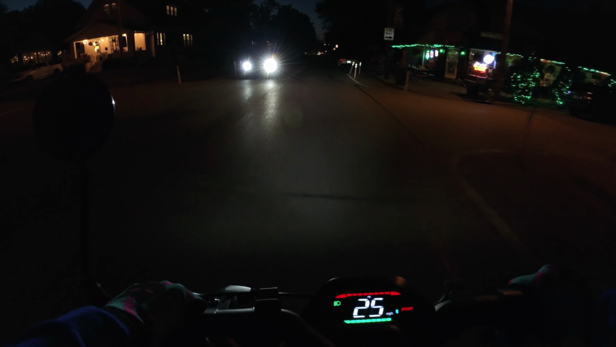and for this ride I'm recording with two different cameras, which give multiple different angles, because I've got two cameras that are Insta360.